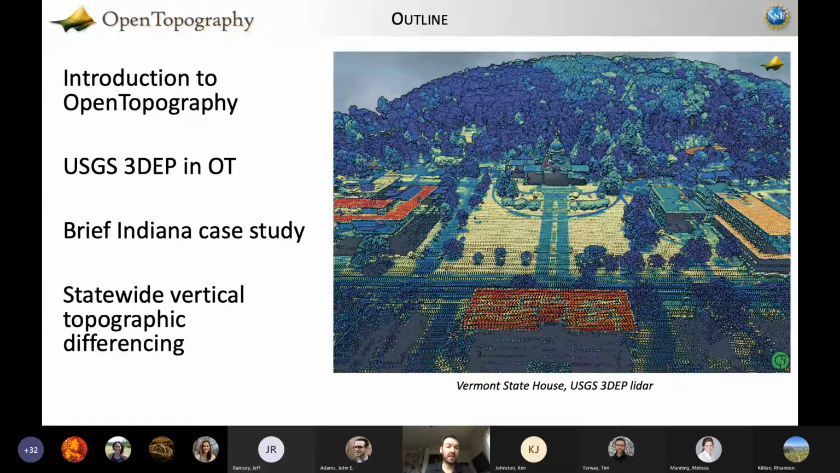I'm going to talk briefly about the state of Indiana as a case study, where we have been distributing Indiana statewide LiDAR data sets through Open Topography for almost a decade now. And there are some interesting patterns you can see, so I'll show you some metrics of how people interact with these kinds of data.